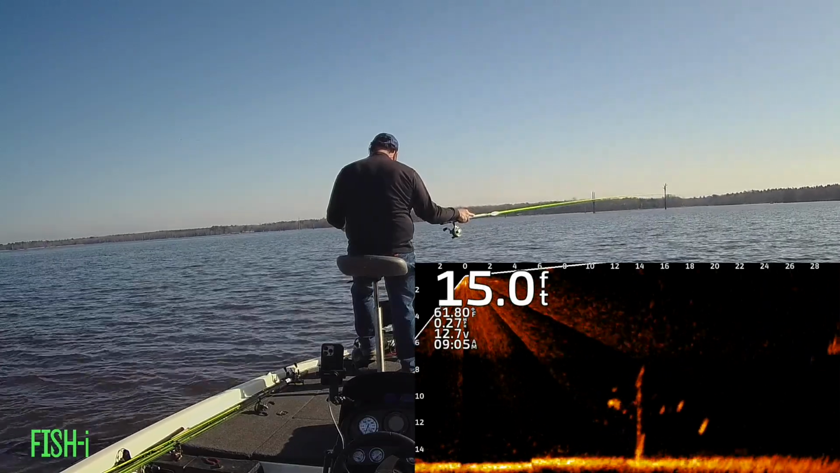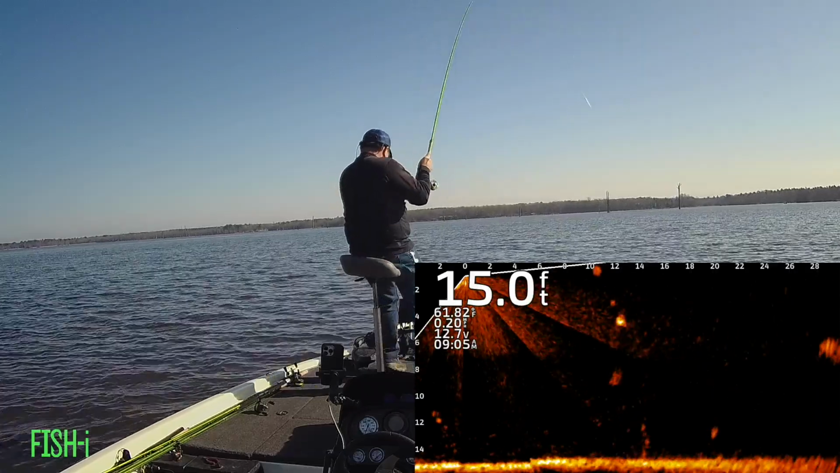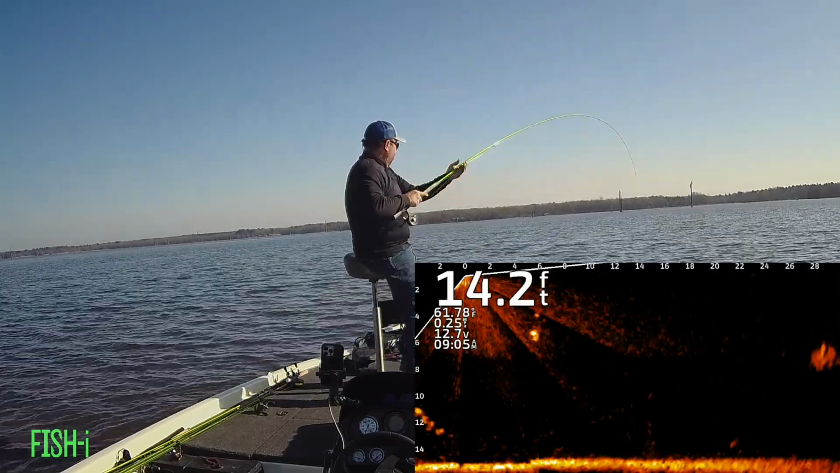Another classic crappie on a tree. And if they were on structure today, they seem to be pretty active.